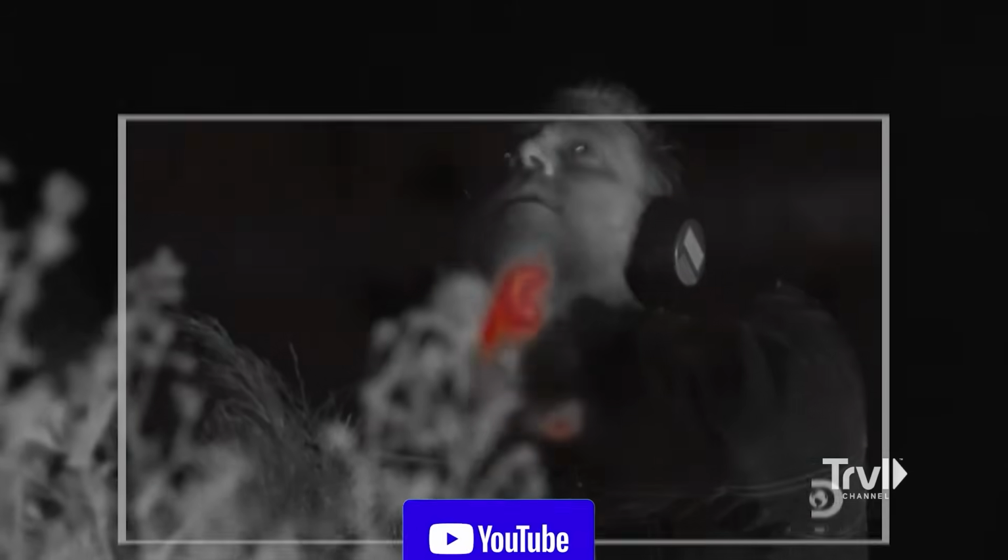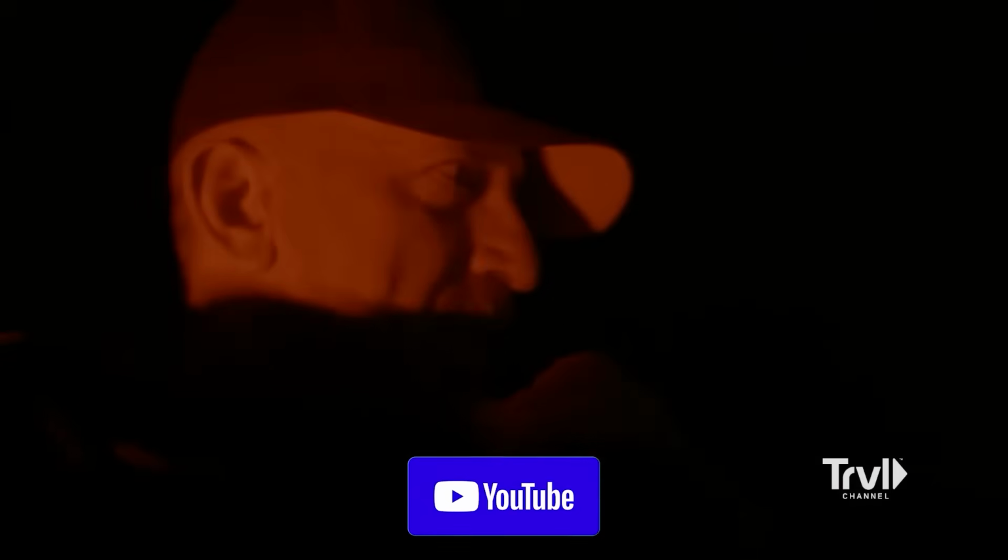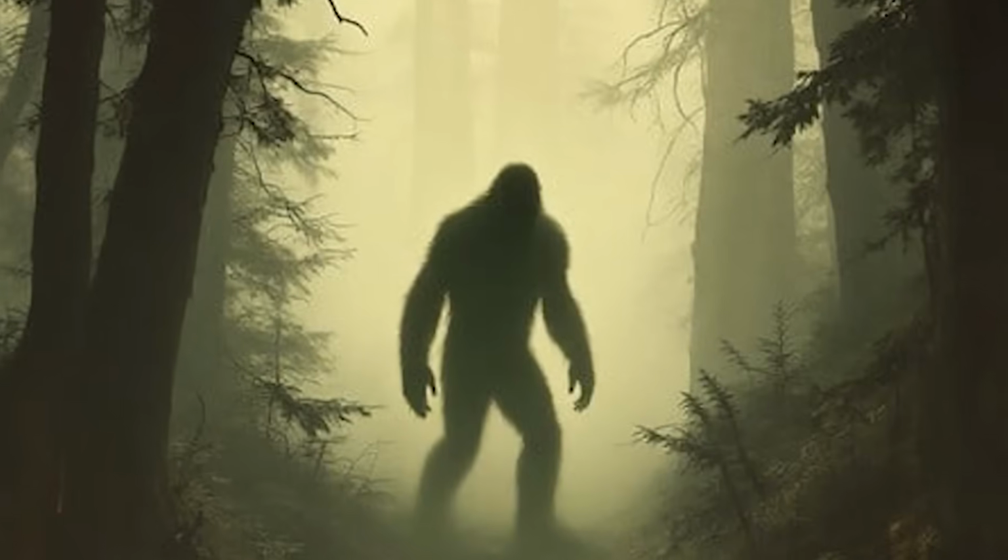But here's what made this different. This time, the thermal camera saw it. The footage didn't lie. Clear heat signatures. It was real. It was recorded. And it may just be the closest, clearest thermal evidence of Bigfoot ever captured. No blur, no doubt. Just proof.